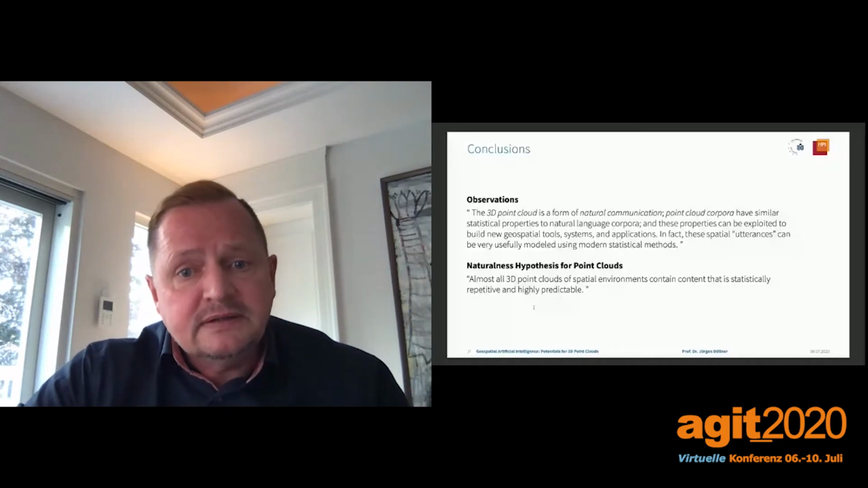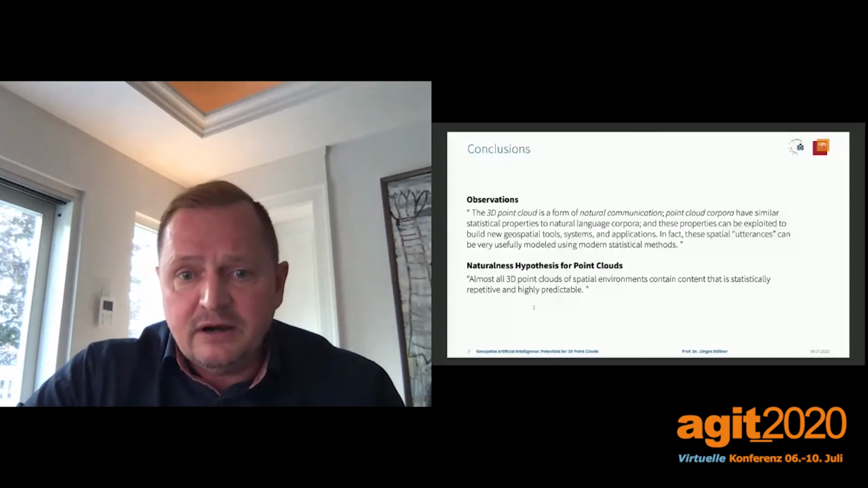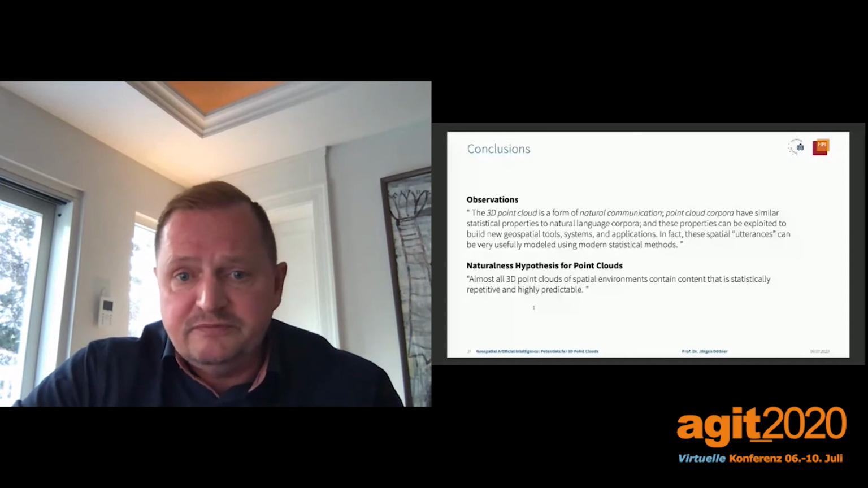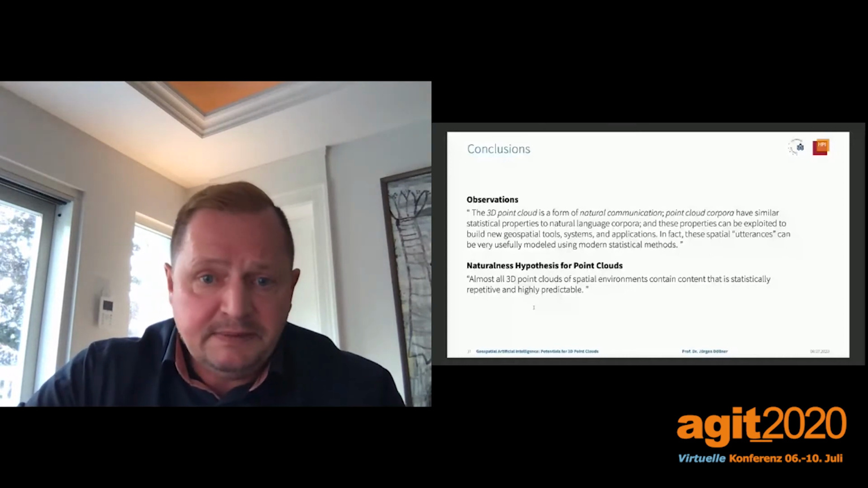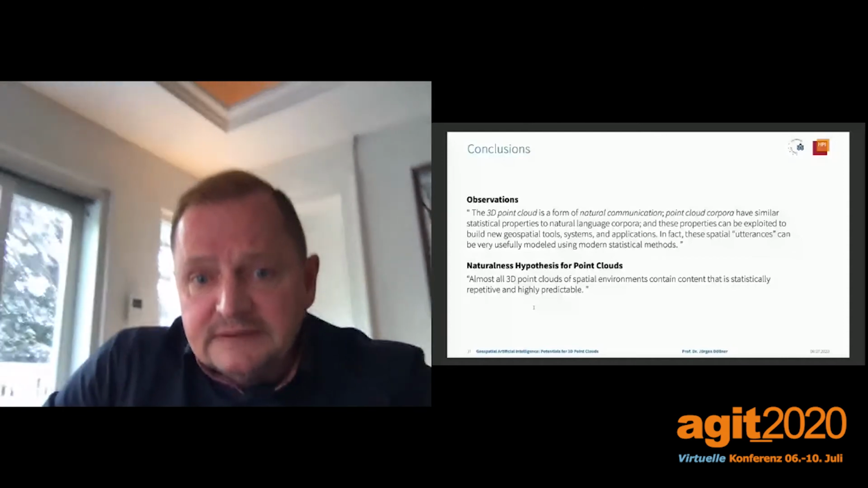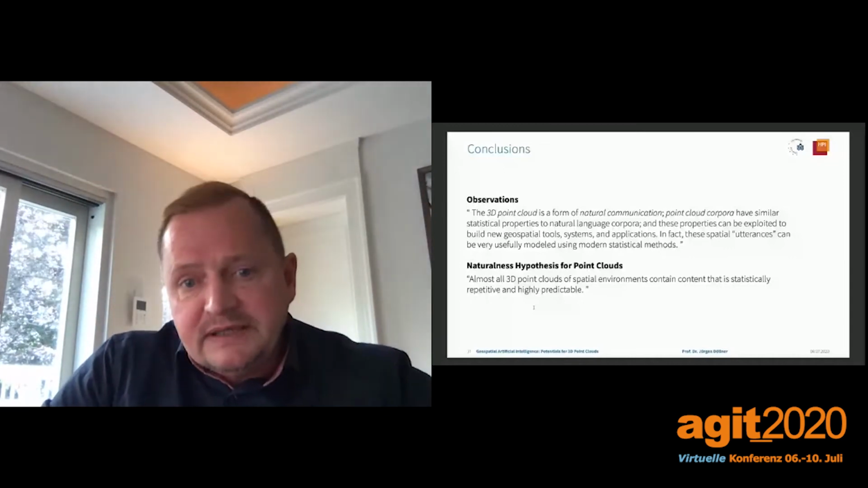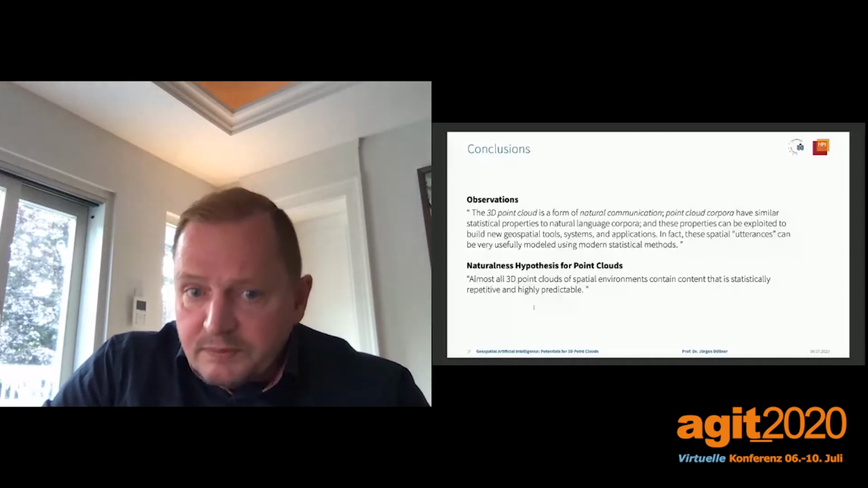Taking into account that the generation of 3D point clouds becomes a common technology, a common feature of many devices, we can think of the combined application of machine learning and point clouds leading to technology that allows us to build almost in real time spatial digital twins. And we can do this because they have this naturalness property.